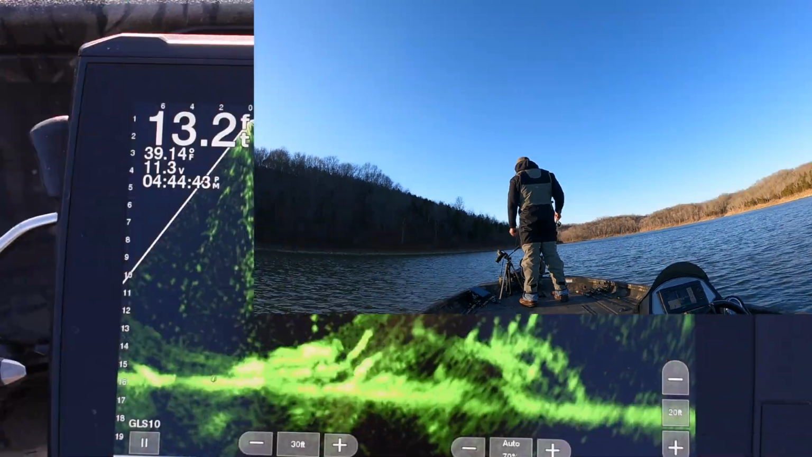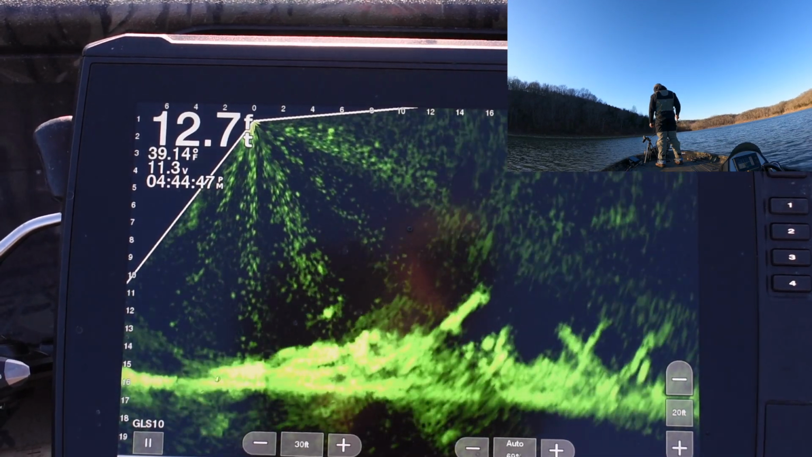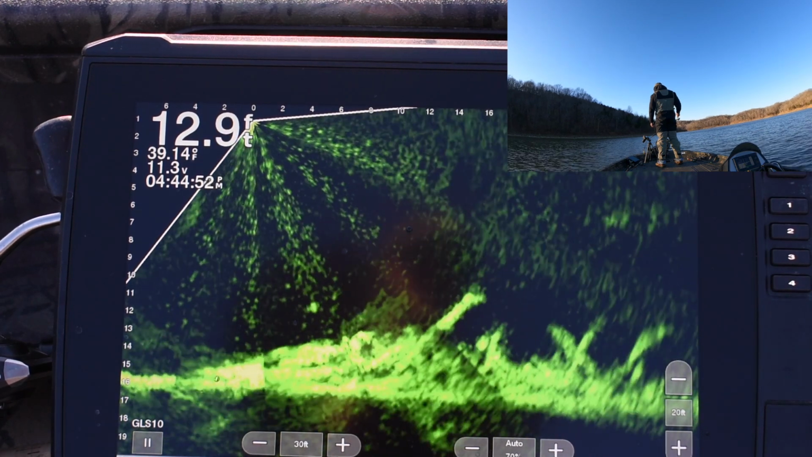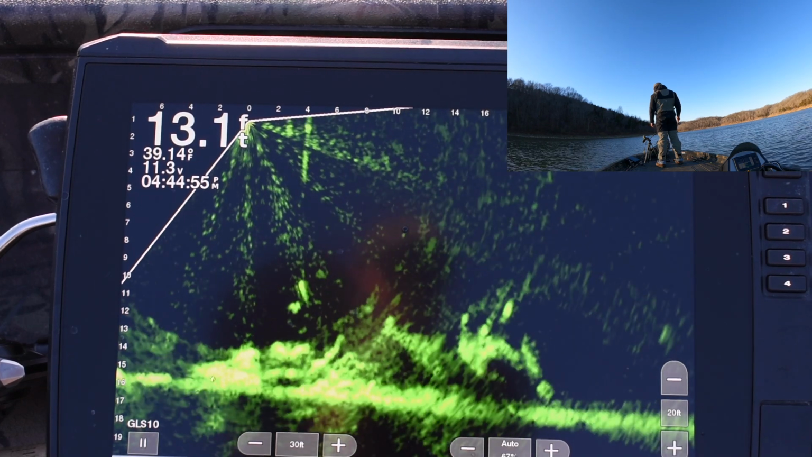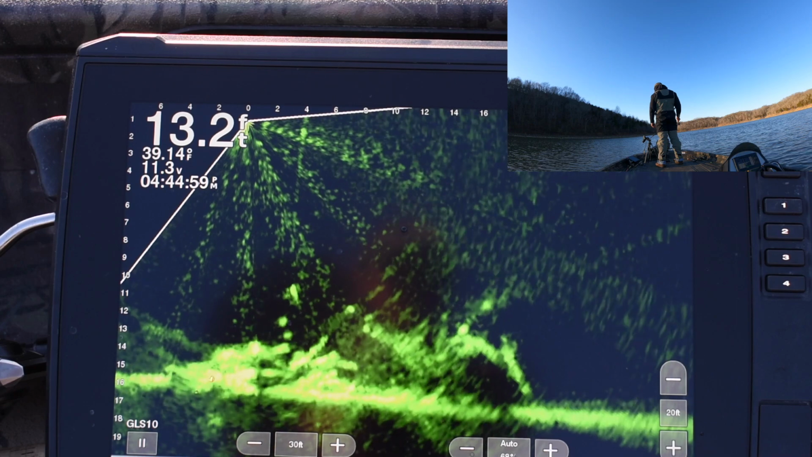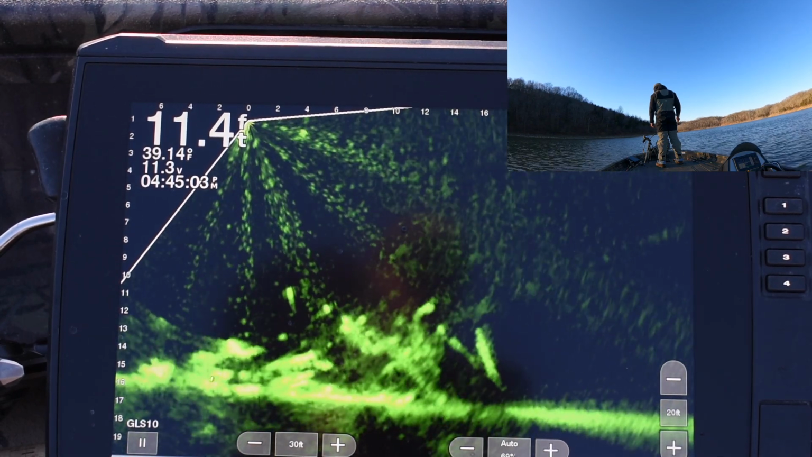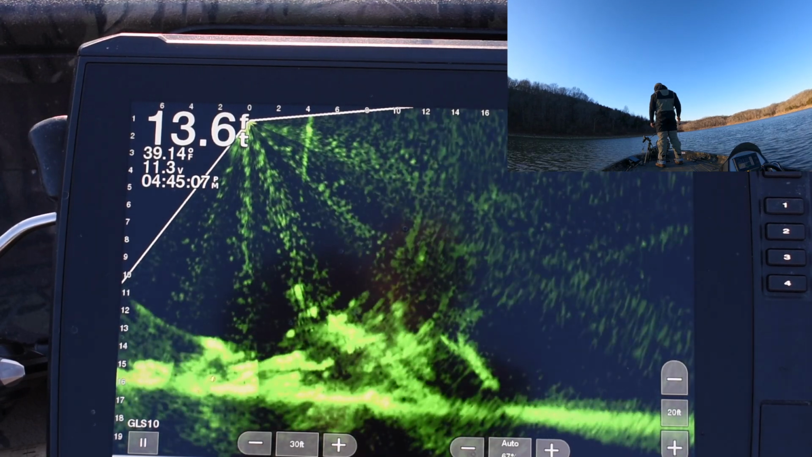But the fish here on Taylorsville, good size. I caught in 2 days of practice and in the tournament, I think I had, I don't know, 10 fish over a pound, and then had several, the 0.8s, the 0.9s, a lot of 10-inch fish.